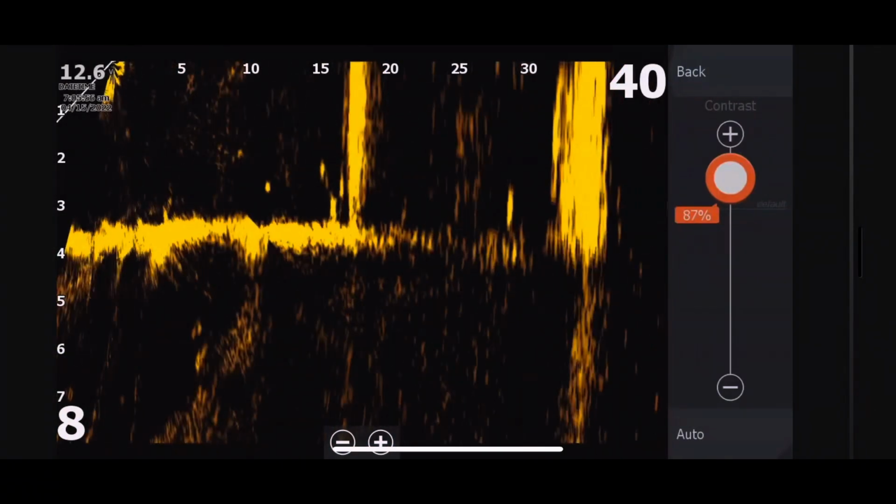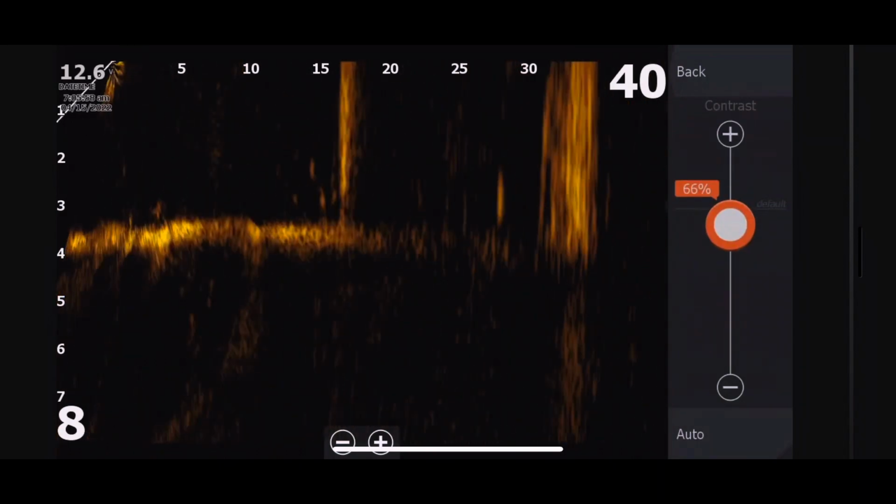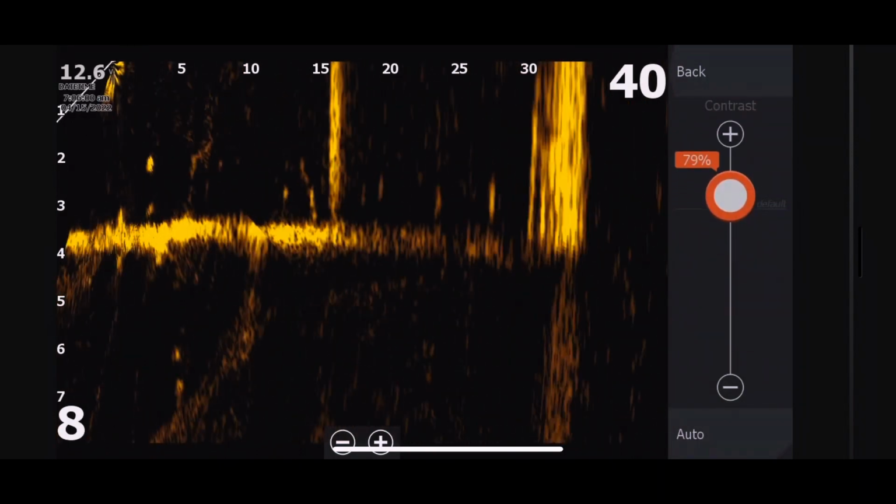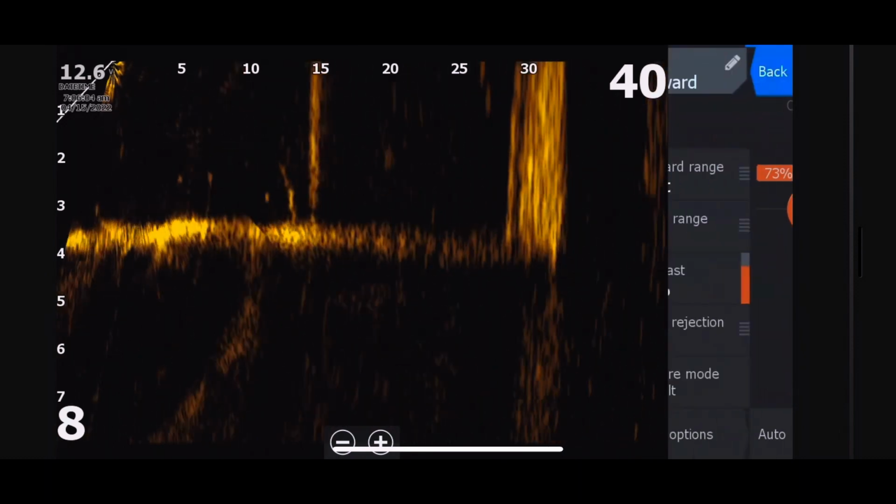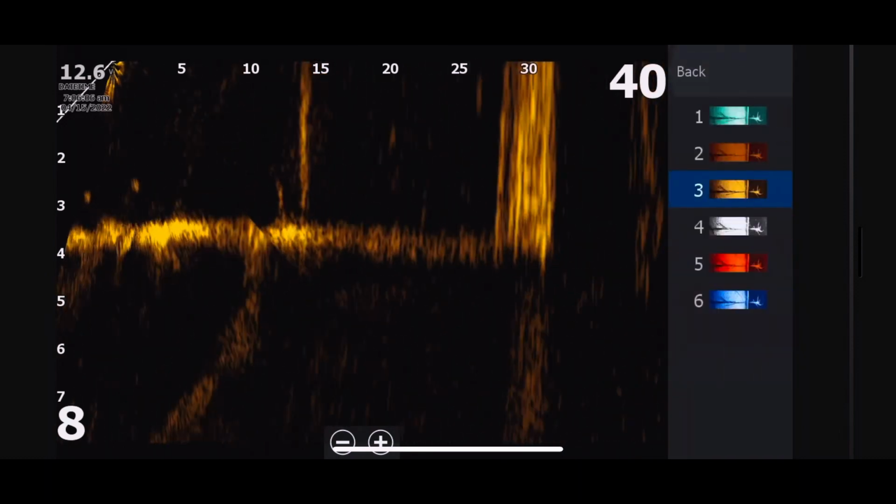All right, guys, let's get straight into this. And the first thing I've got to do is eat a little crow. As I've adjusted the contrast down into the 68 to 73 range, probably could even go a little bit lower than that, I've got to tell you, loving it.